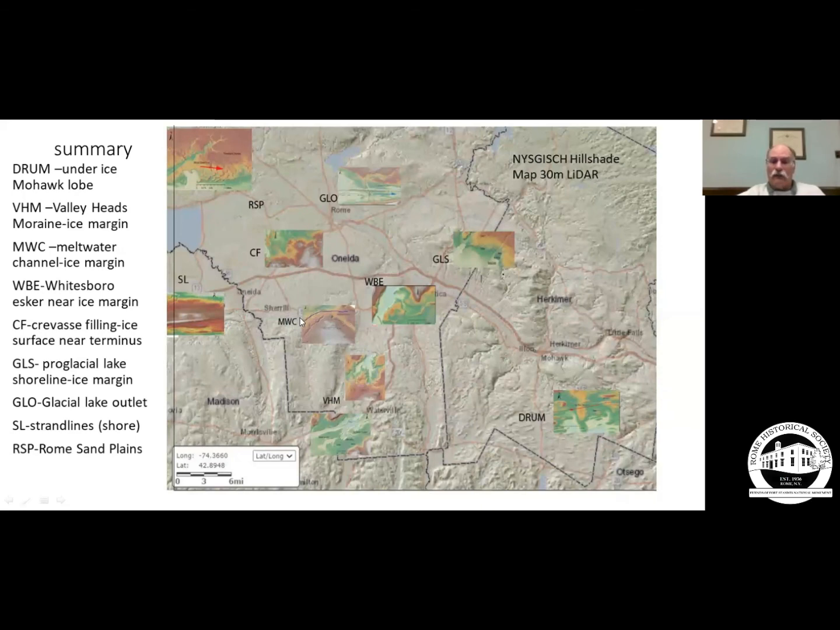meltwater channel. And then as the ice continued to retreat, it moved up into the valley, leaving an esker where the ice margin was in the Westmoreland area, in the Whitesboro area, just a little north of Westmoreland. And then the glacial shorelines up here where the ice from the Mohawk Lobe left the Mohawk Valley and retreated north of Utica, leaving the strand lines and the glacial lake sediments.